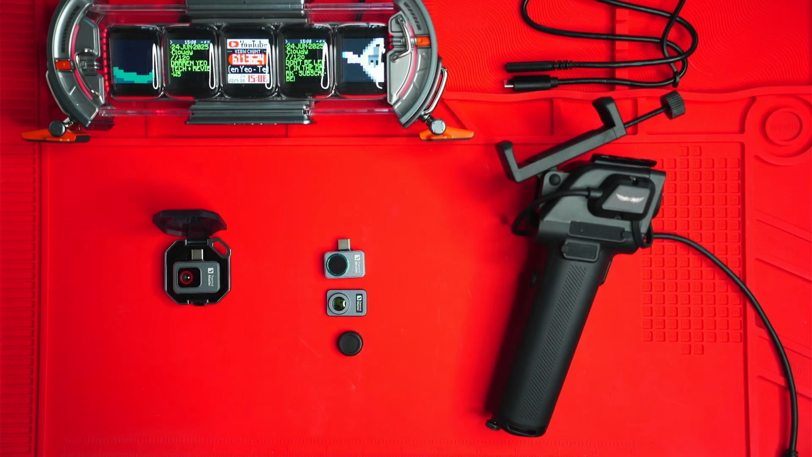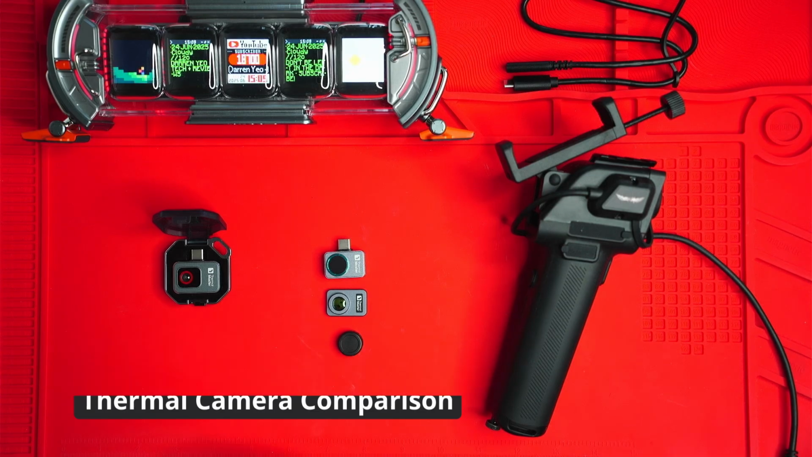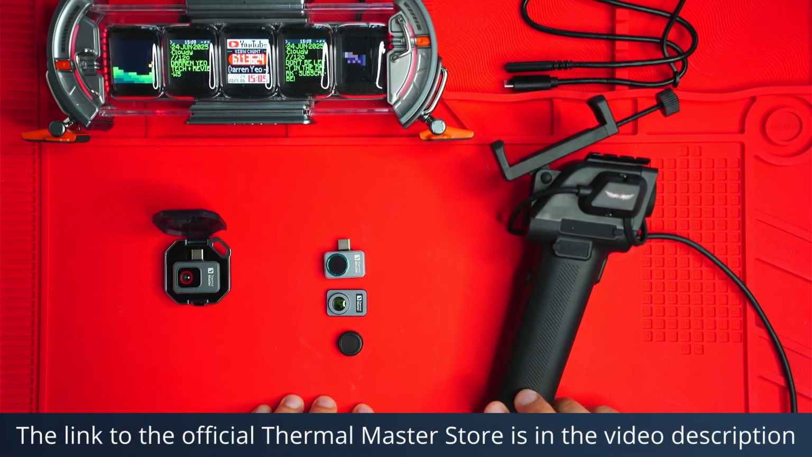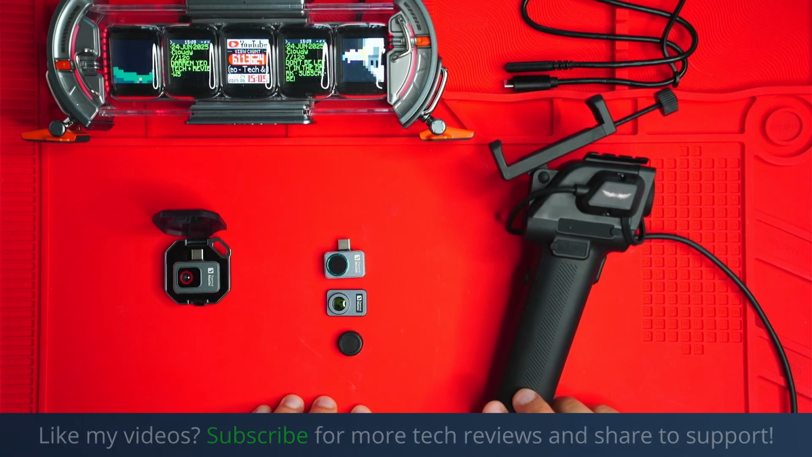Let's have a look. In this quick comparison, I'll break down the key differences between the P2, P2 Pro, and the Thermal Master X3 cameras in terms of size, image quality, range, app features, and which one is worth your money depending on what you actually need.